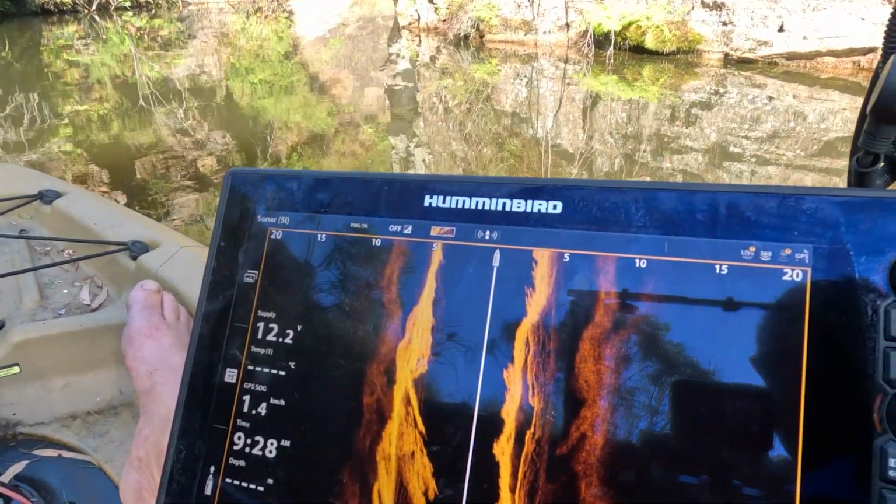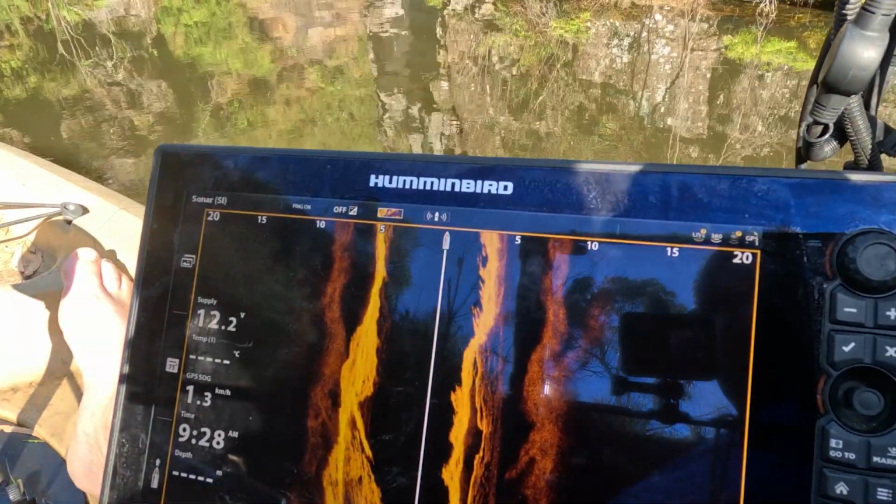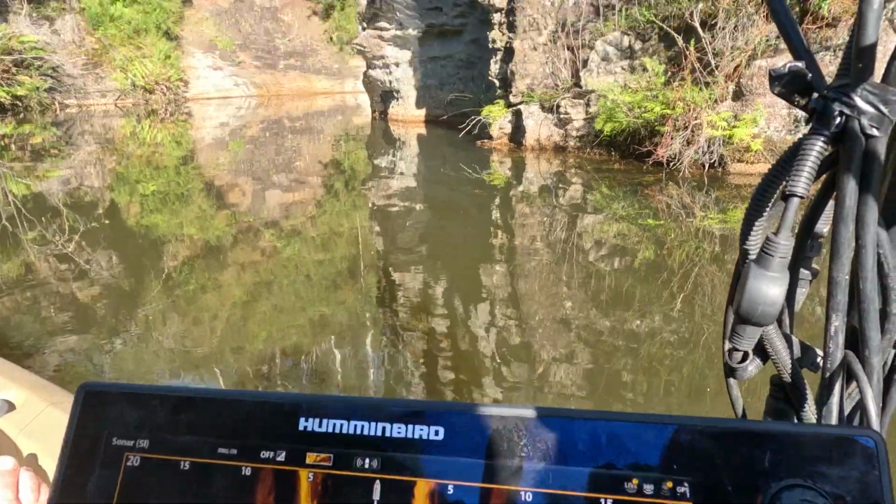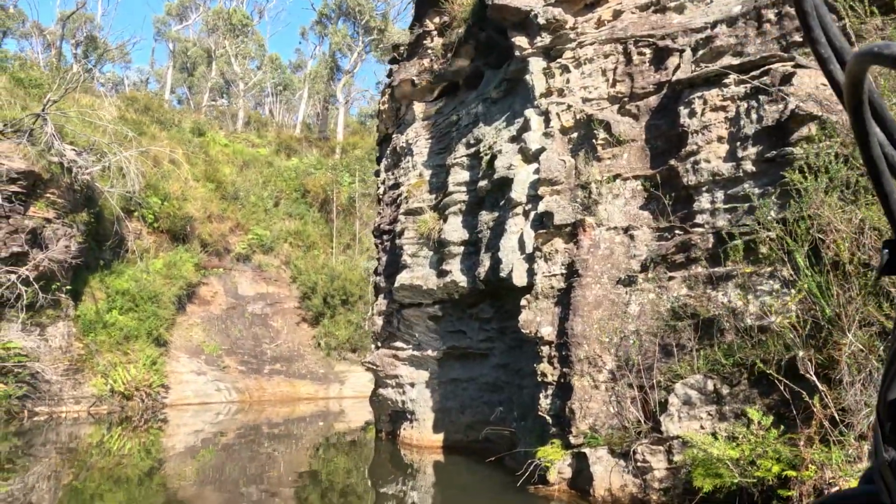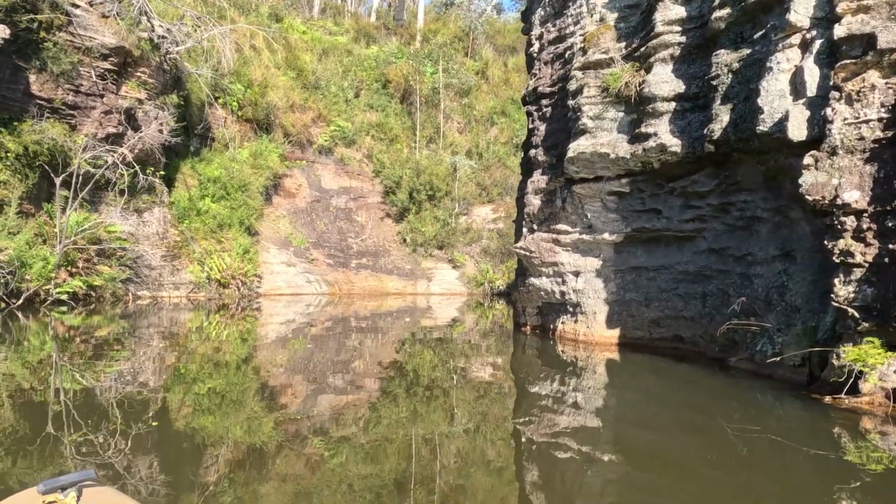Now the sun's out of it, much clearer picture. So we're only looking 4.5 meters deep. Very sharp, straight down edges. Very similar to the rock that's here. But what a cracking good spot.